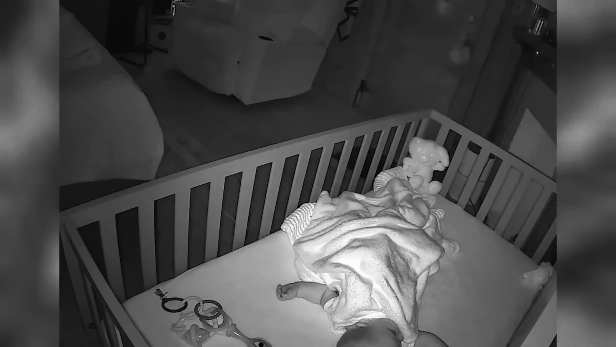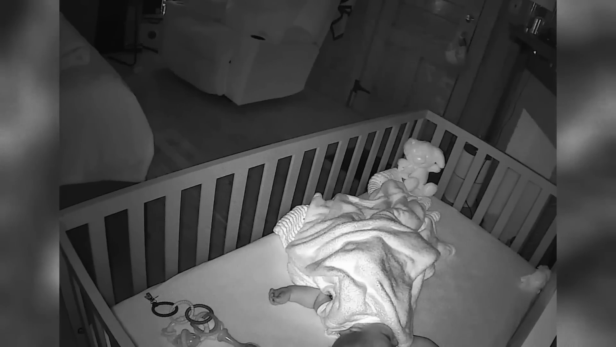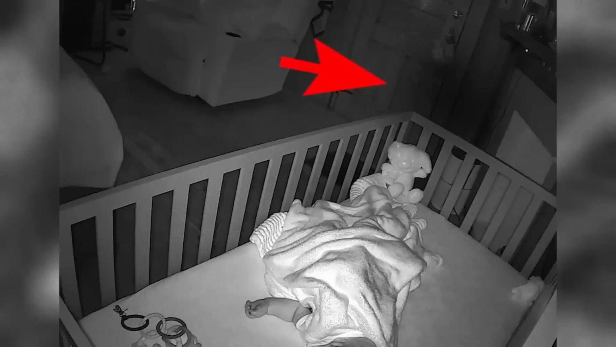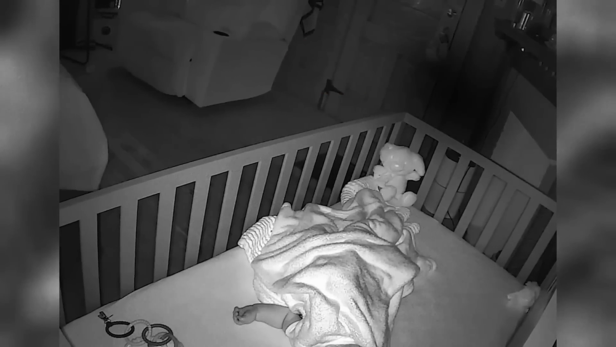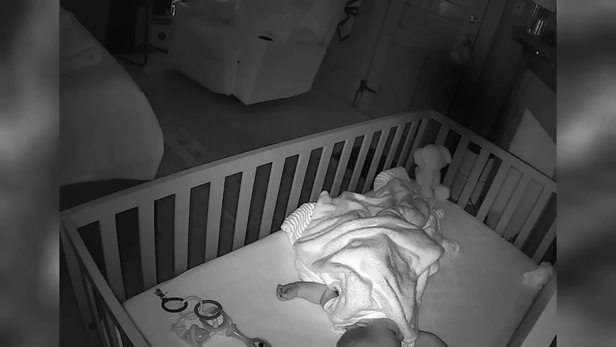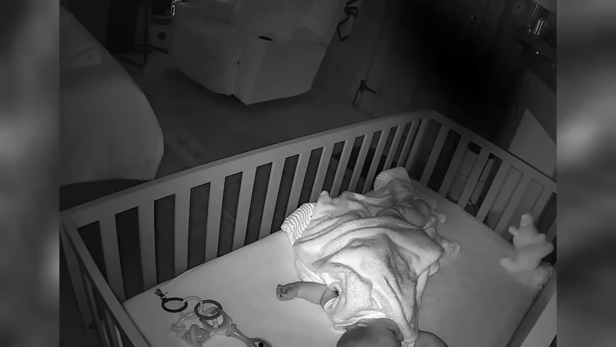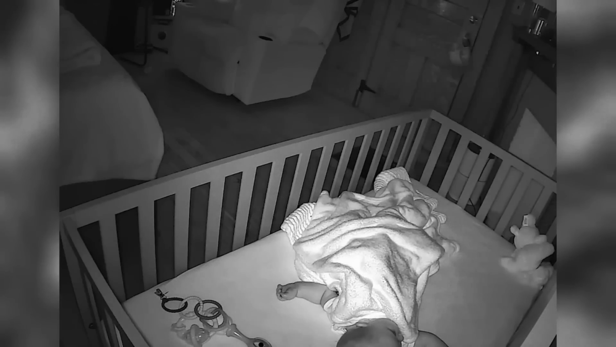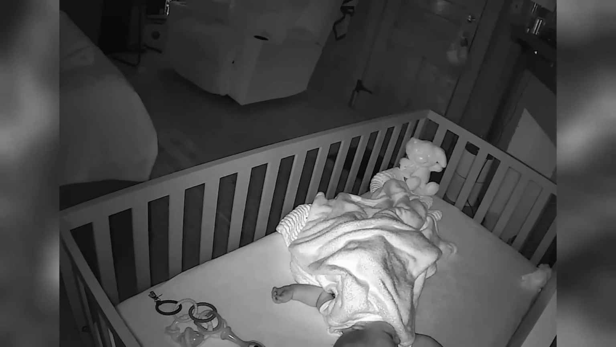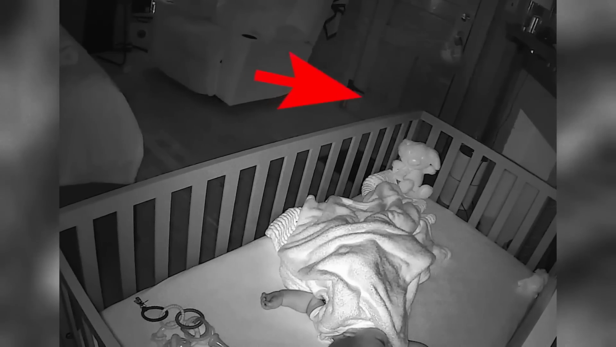Before the door slams, you can hear loud, distinct banging noises. Then a shadowy figure, almost like a dark, formless mass, appears creeping near the bottom of the baby's crib. It lingers there, seemingly watching the sleeping child. At one point, the dark presence even moves around one of the stuffed animals in the crib, and just as quickly as it appeared, it vanishes into thin air.